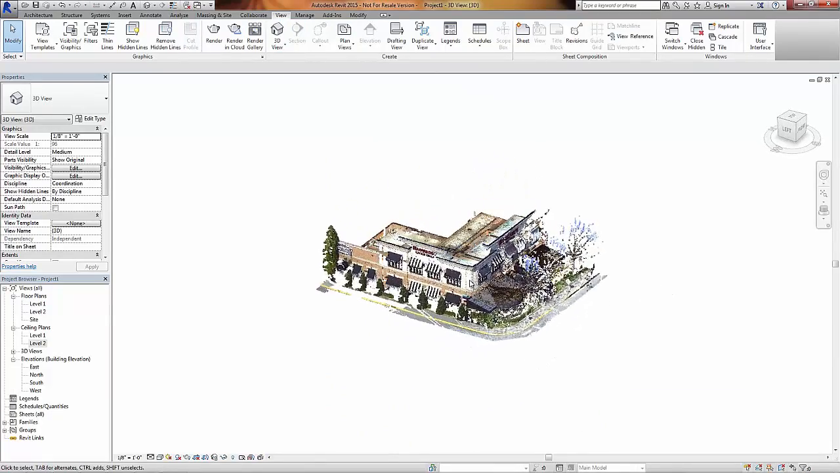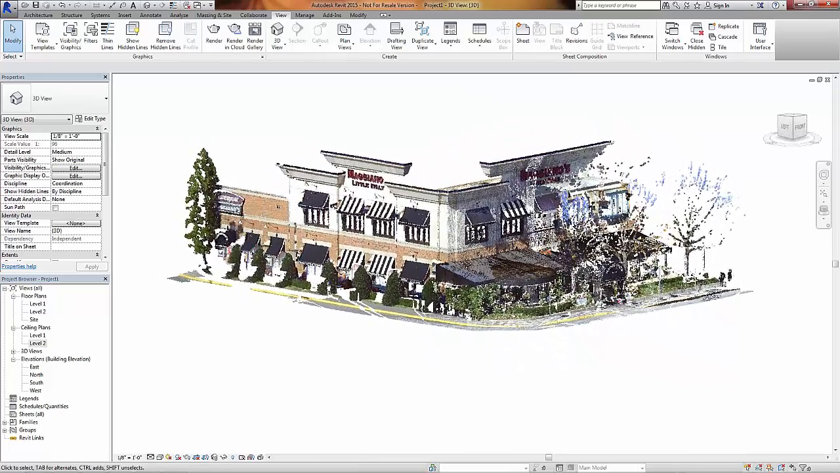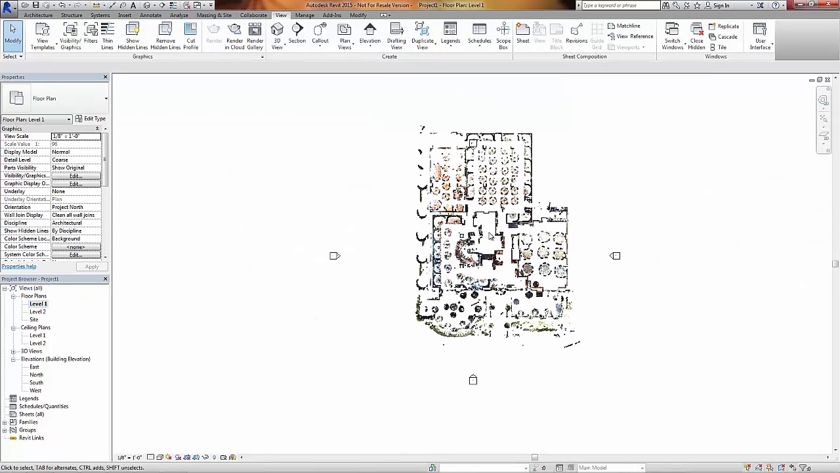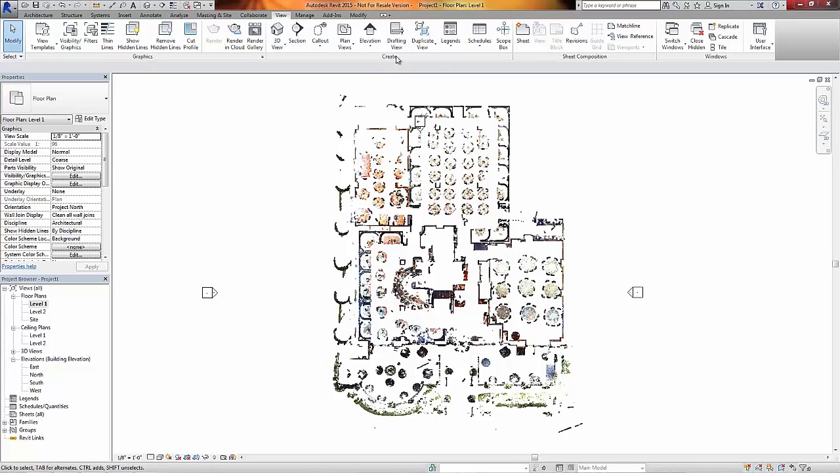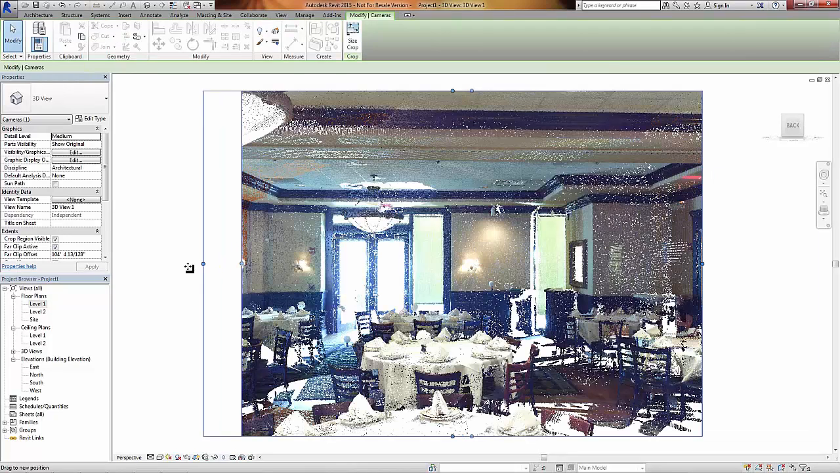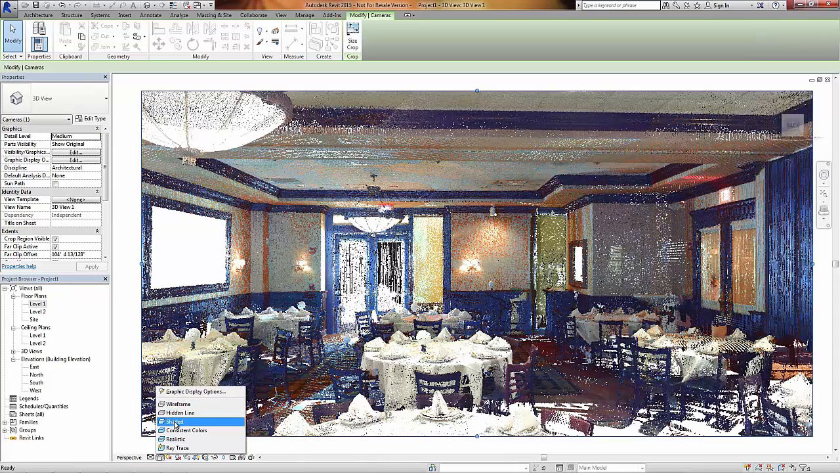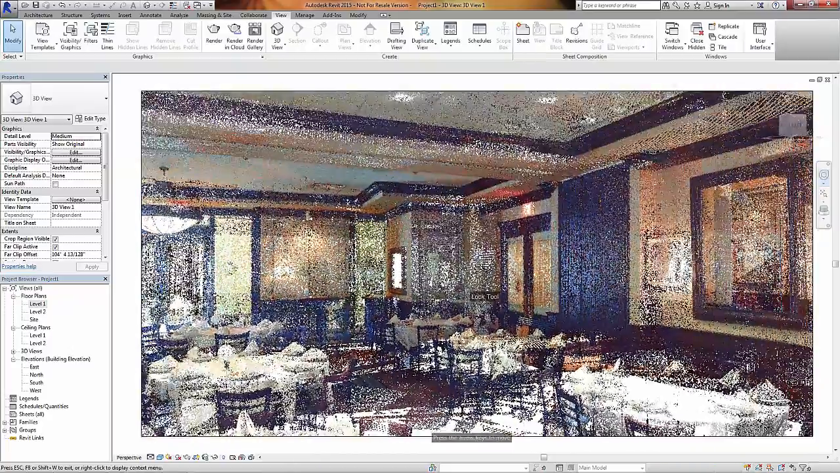Let's look again at the 3D view. We can plan a renovation or addition to this building without even having to model the existing structure. We can work in context of the point cloud. I'm going to start by creating a perspective view to help us visualize our design intent. With the ReCap engine built into Revit, we have the same level of high-performance real-time visualization capabilities that we can use to explore and communicate our designs.